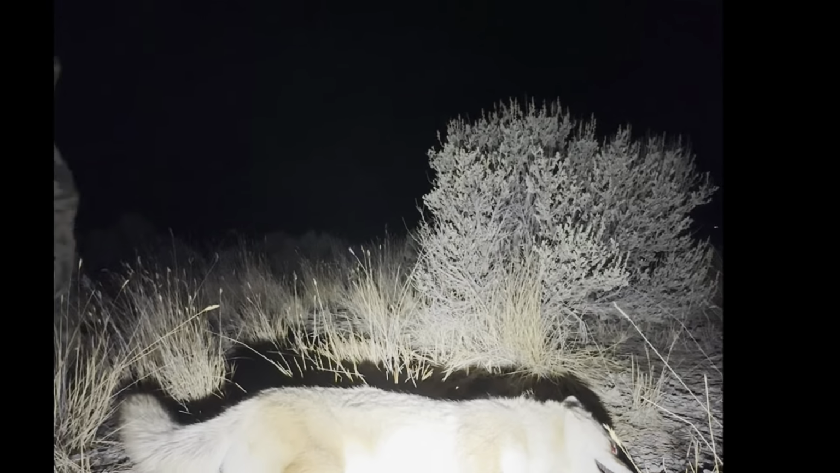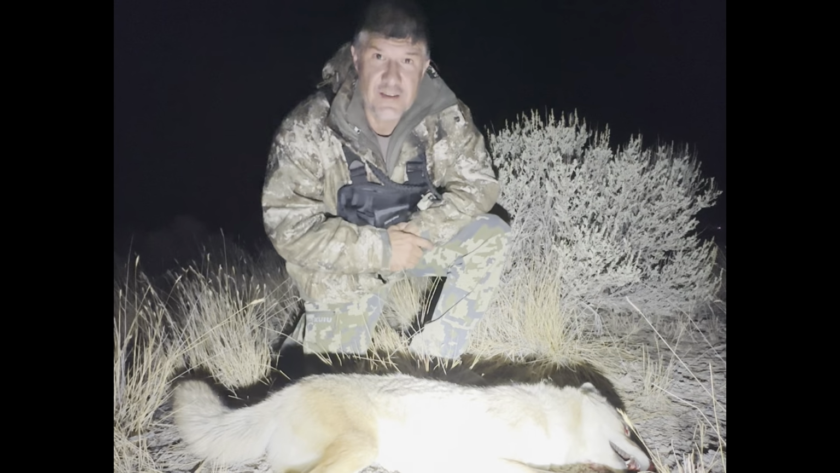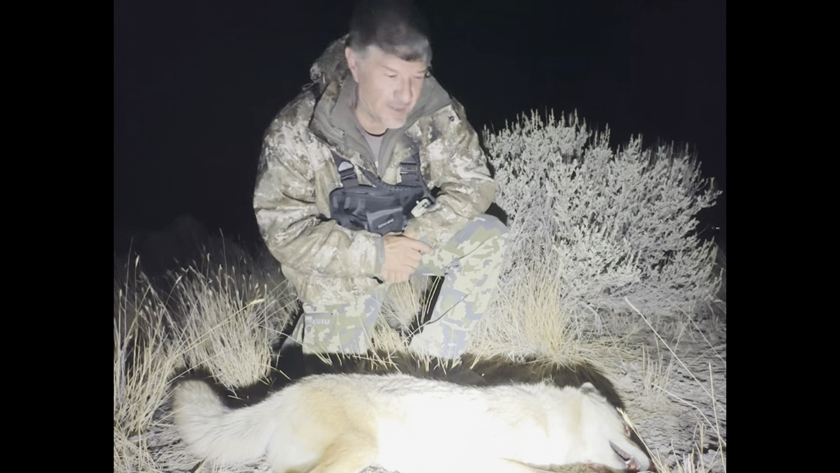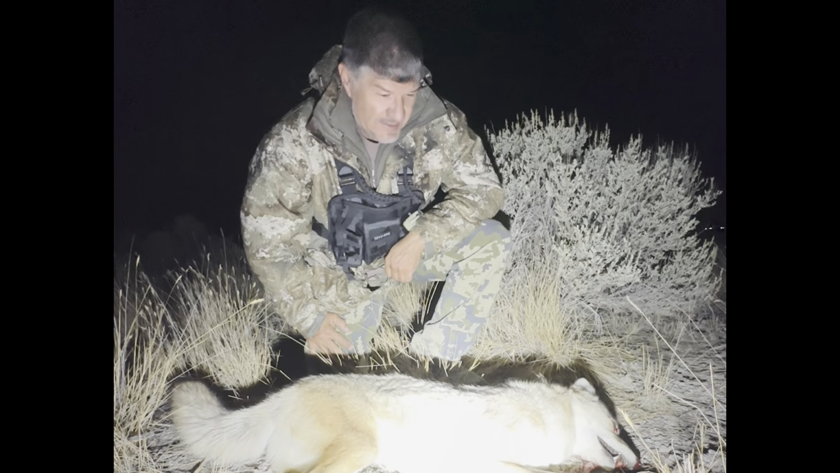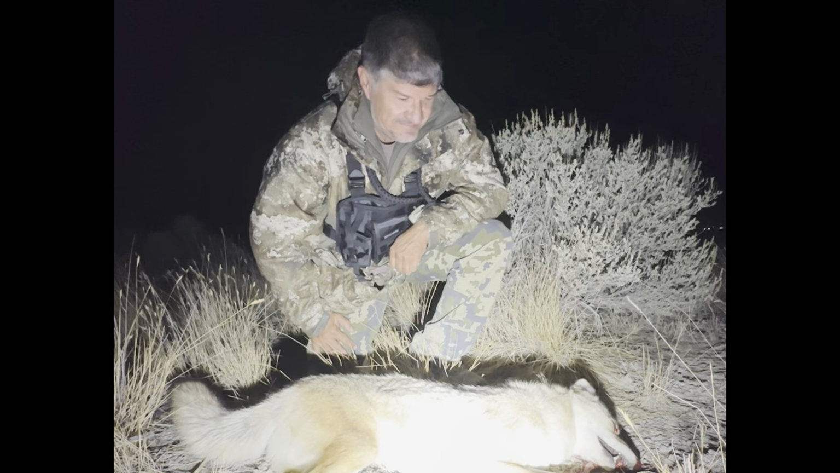There he is. Just shot a nice female coyote. She came in probably 50 to 70 yards. First coyote of the night. Looks like it's going to be a good night.